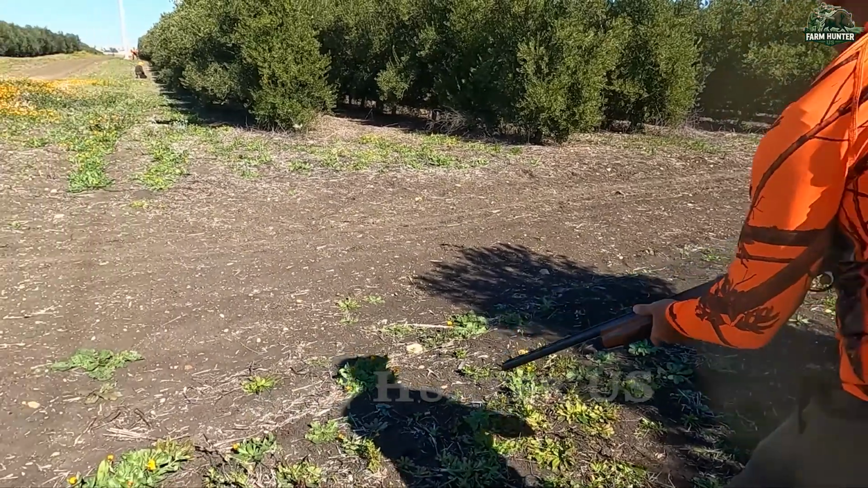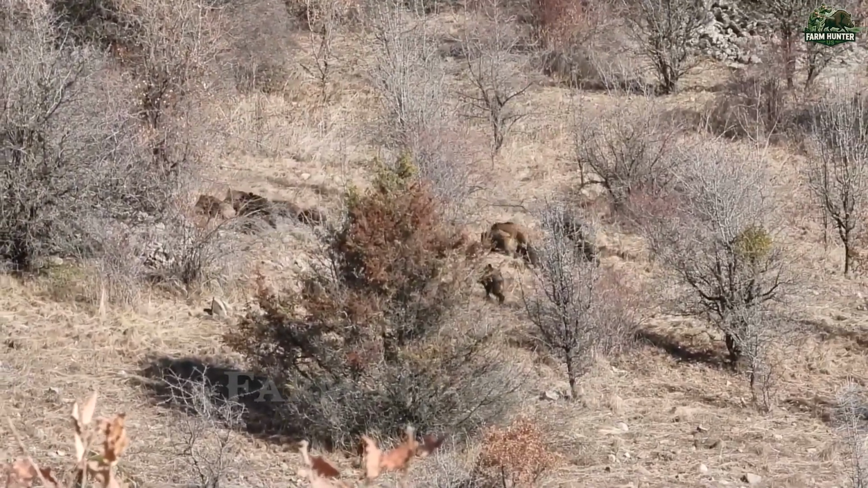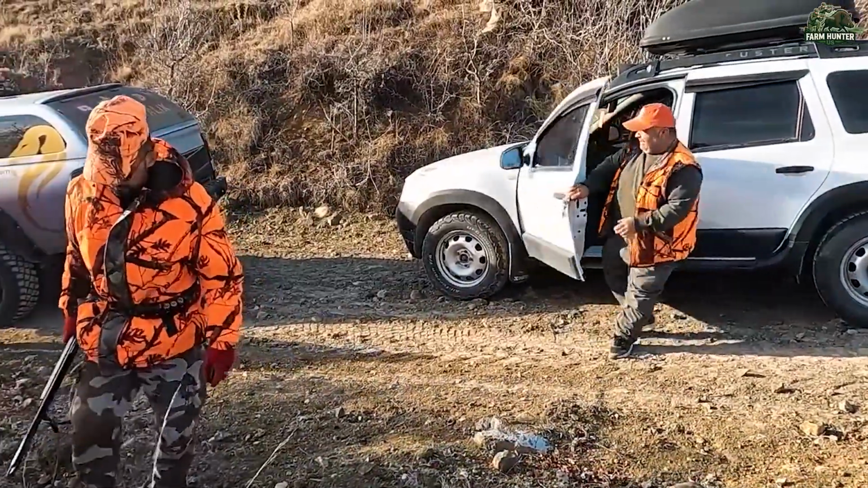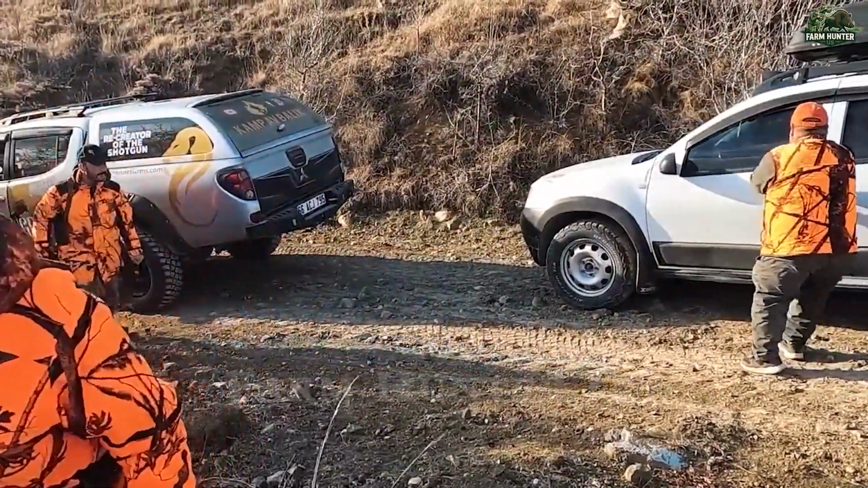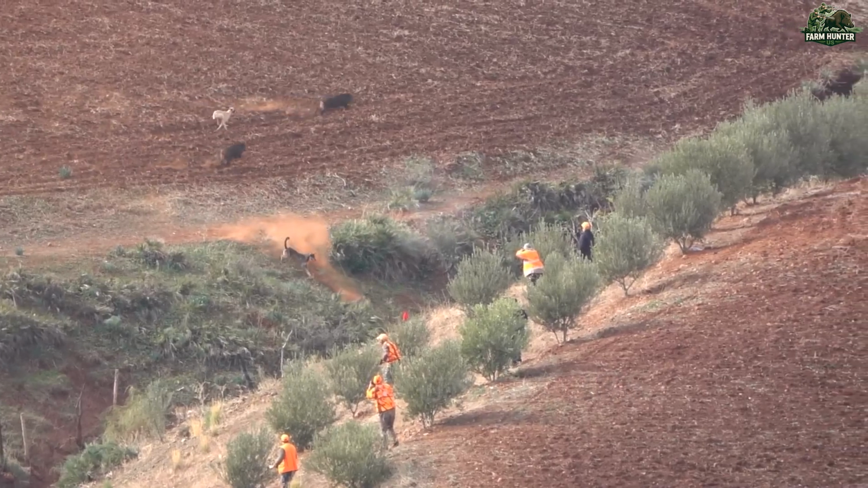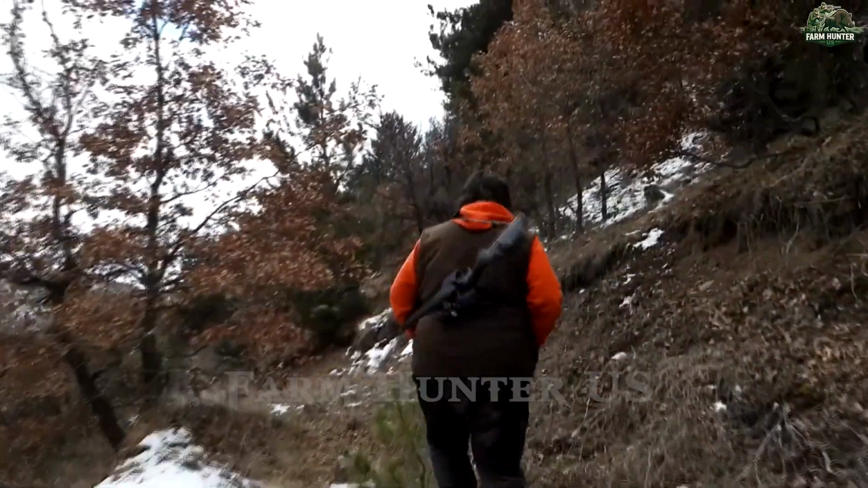Hunting wild boars here is no simple task. It's a test of both skill and teamwork. That's why I never go alone. I brought along my closest hunting partners, each fully equipped with legal California wild pig tags and depredation permits, as required by the California Department of Fish and Wildlife. Without these documents, any wild boar hunt here would risk hefty fines and legal trouble.